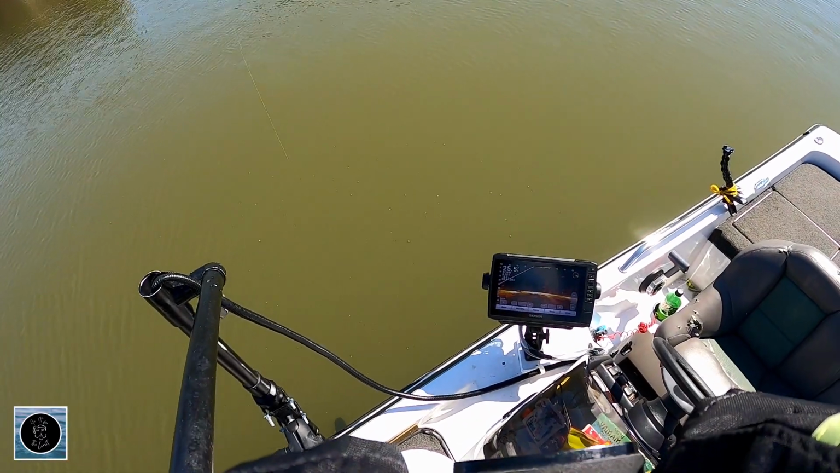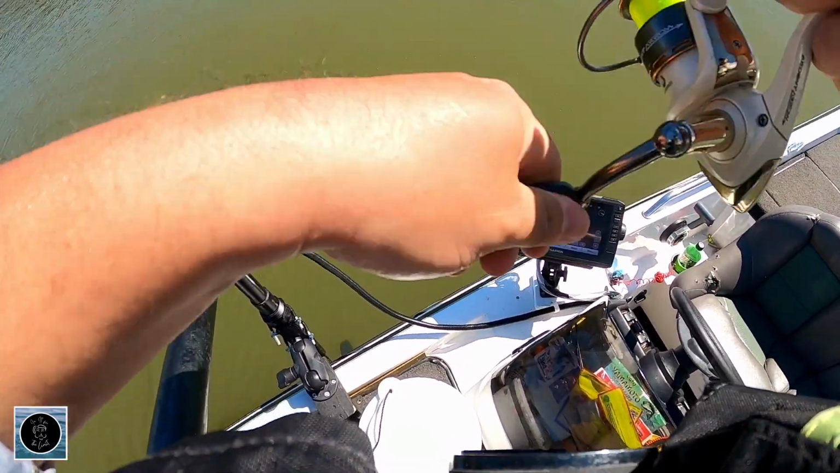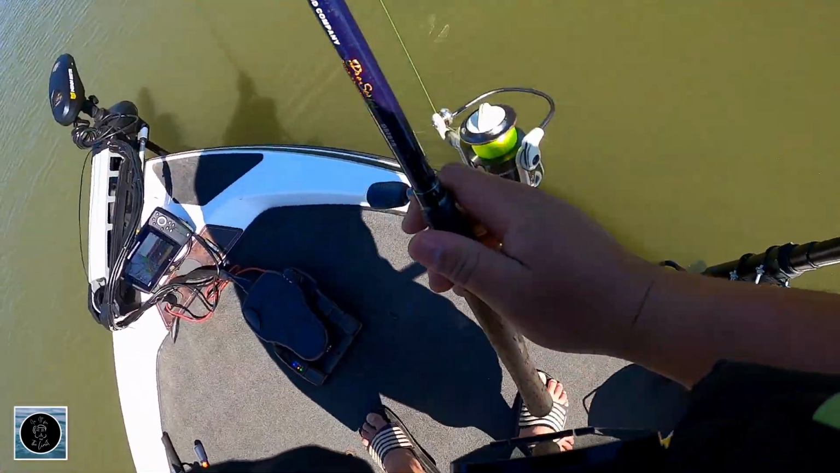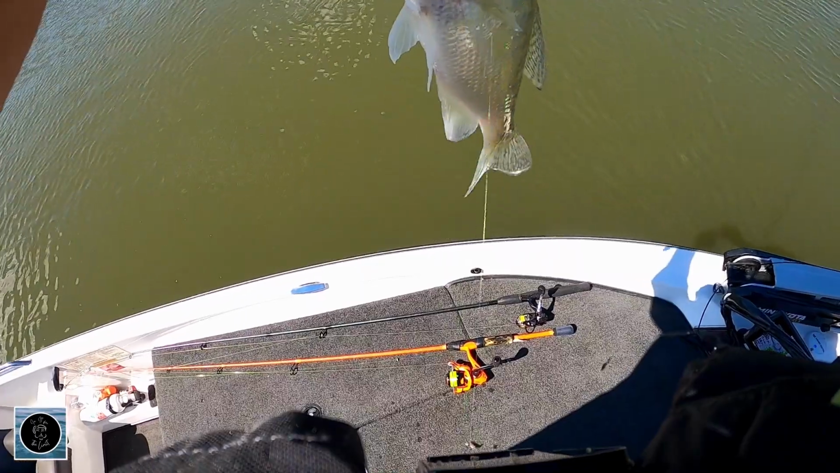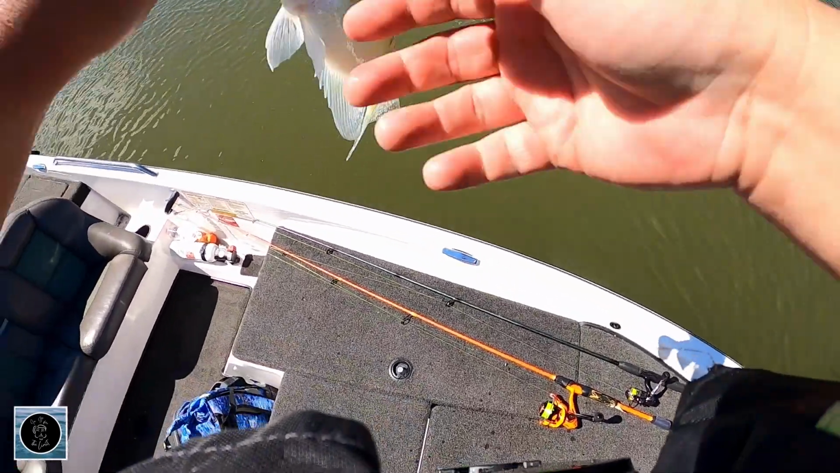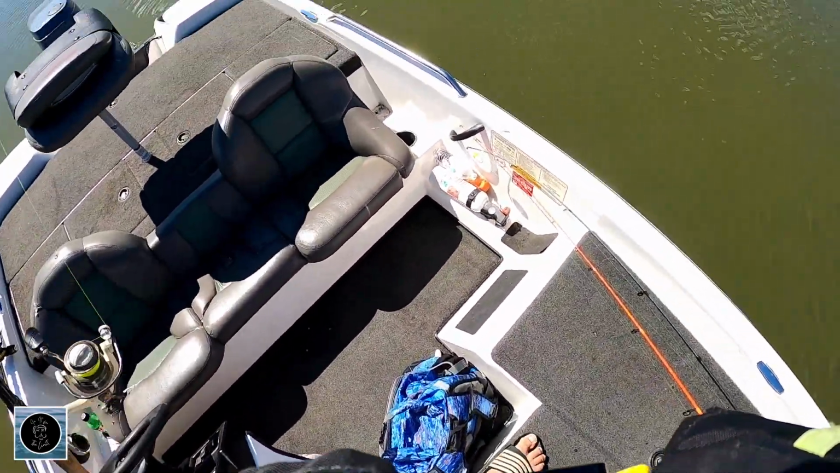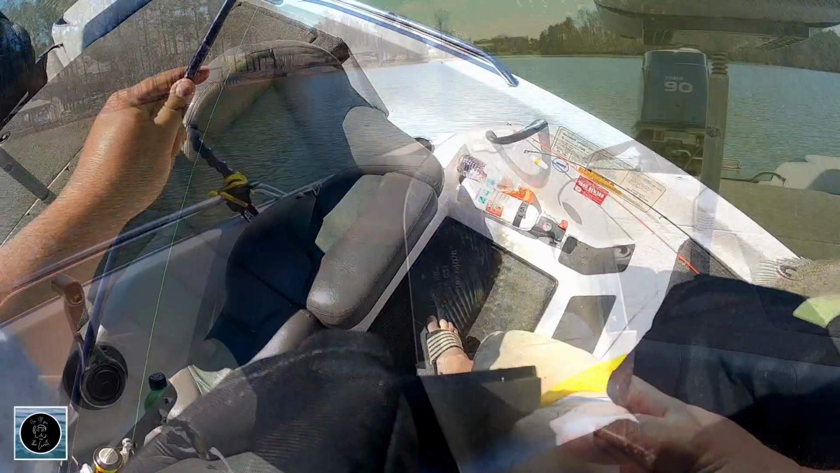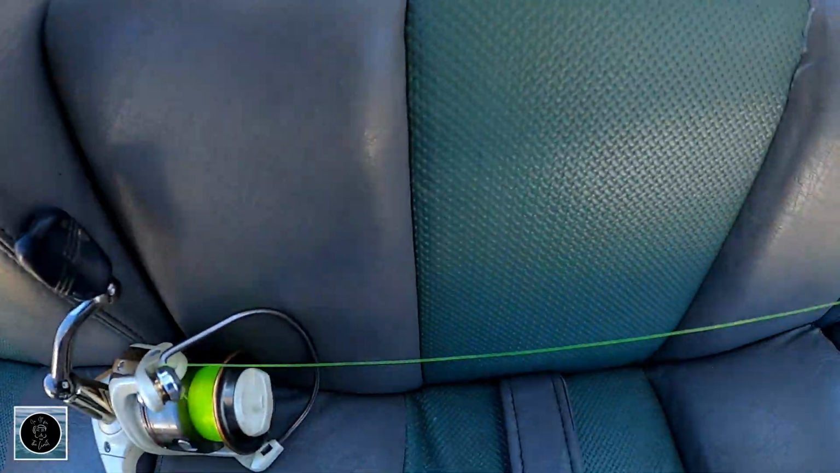There we go. That was a bigger bite. There we go. Got us a keeper finally. I'm hoping they're all like that on this one. A little bit scattered a little better. Let's see what we got. Almost 12. Putting it in the bucket.